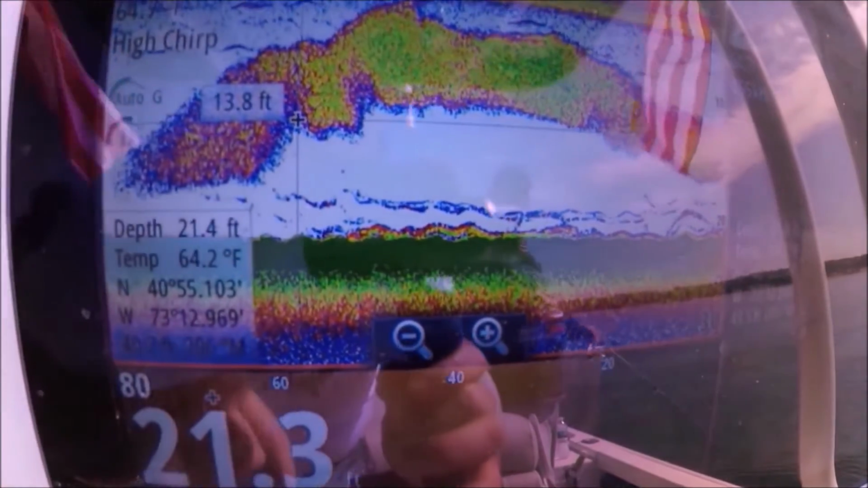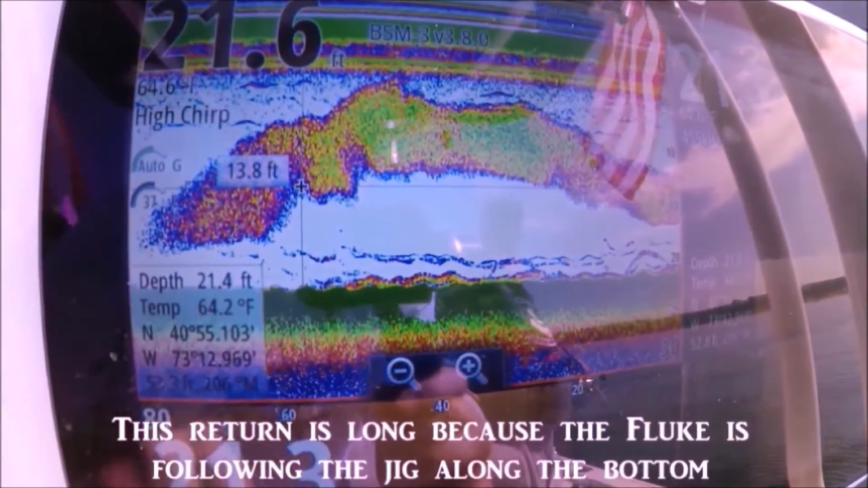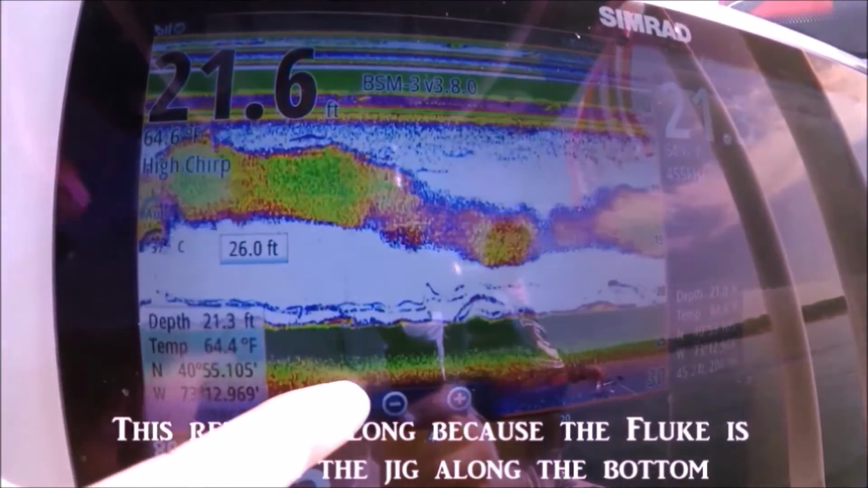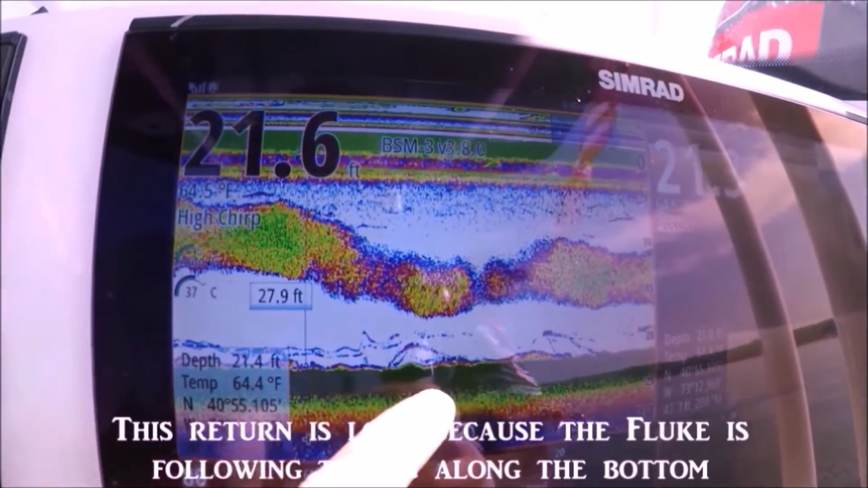That air bladder gives them away. Even though they're hanging really close to the bottom, like they're part of the bottom, that air bladder always gives them away. And with this chirp sonar, with this Evo 2, the Simrad Evo 2, man, you're not going to get away.